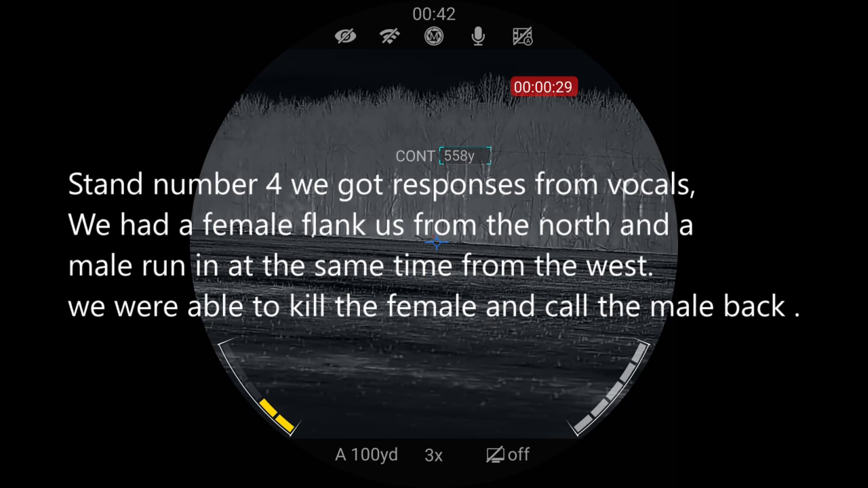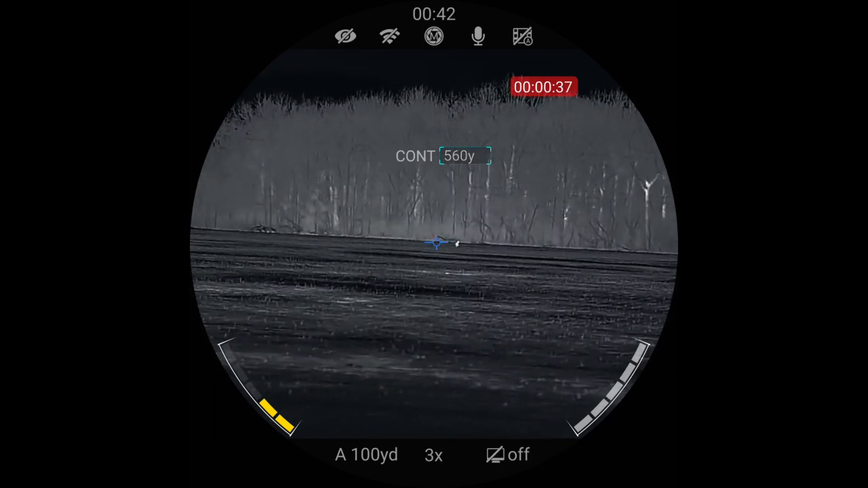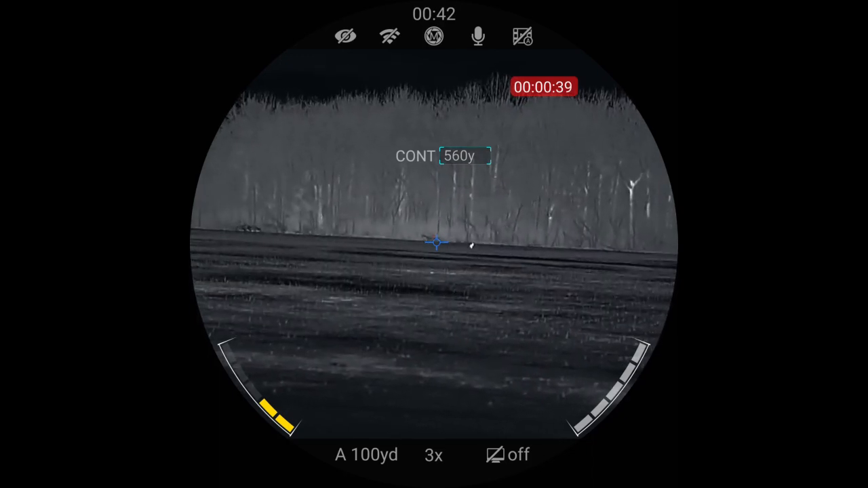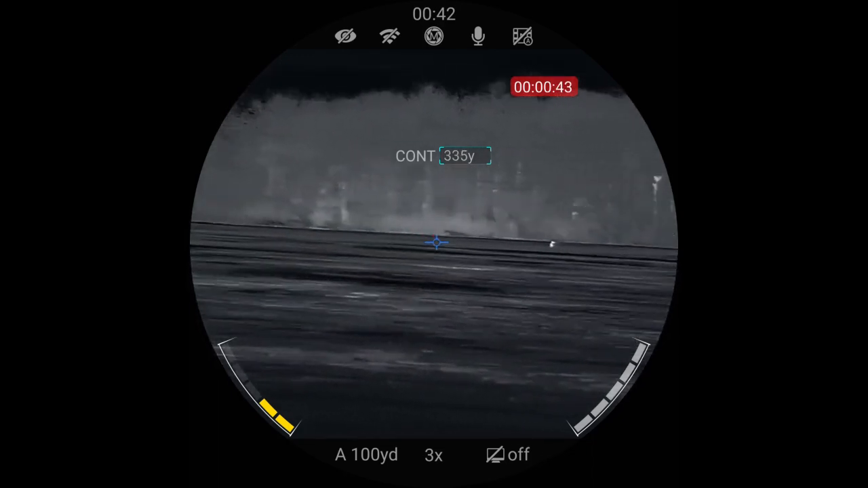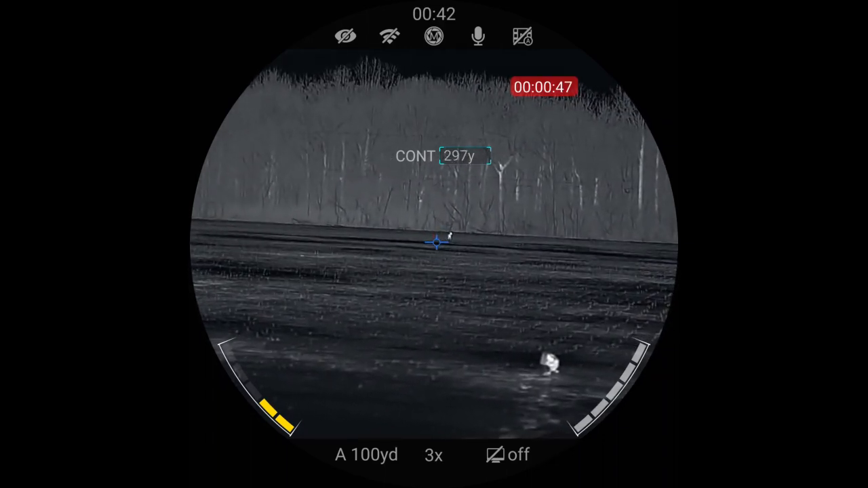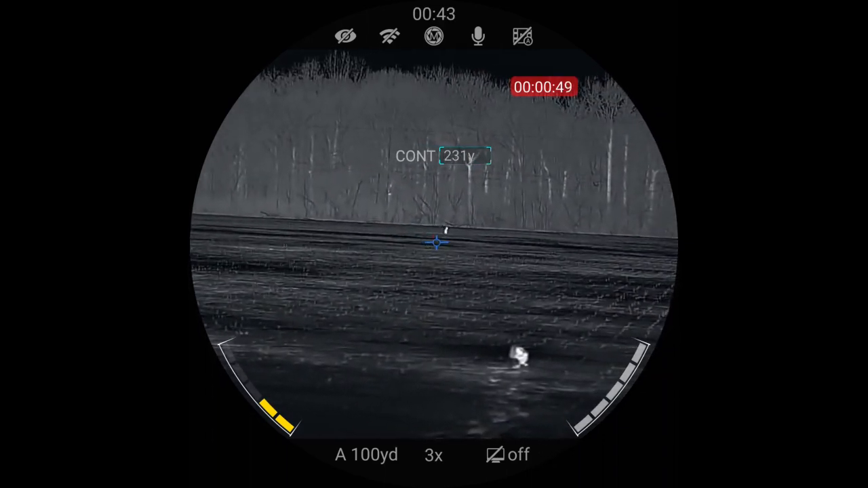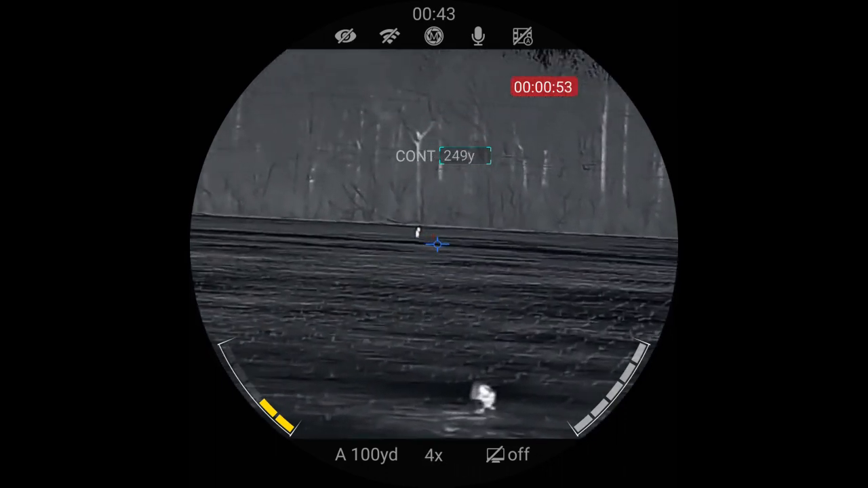What's coming up out here? In front of us. This one's running in. Just keep an eye on him, Don. Right. What's going on? Right. Don, just keep an eye on him, okay? Because this one's coming in. Just watch yours. Can I shoot this one? Not yet.